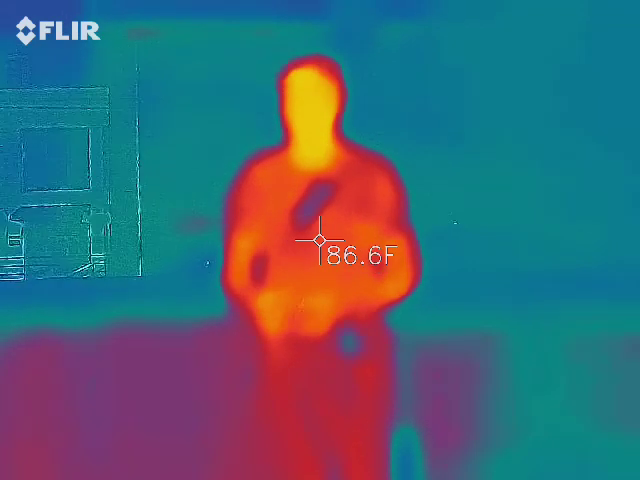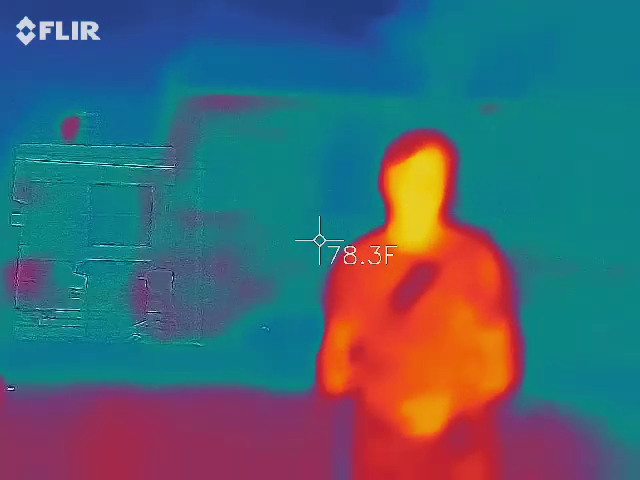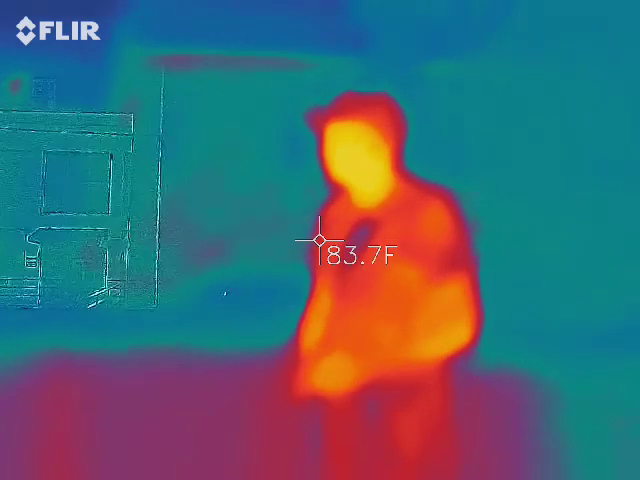No other tour talks about this place. I have more evidence out of this location than any other place we're going to go to. So let's see what else we can collect. Ask those questions. Follow the EMF. You can play with the laser in here if you want to. Just kind of keep it off of cars and within the walls.